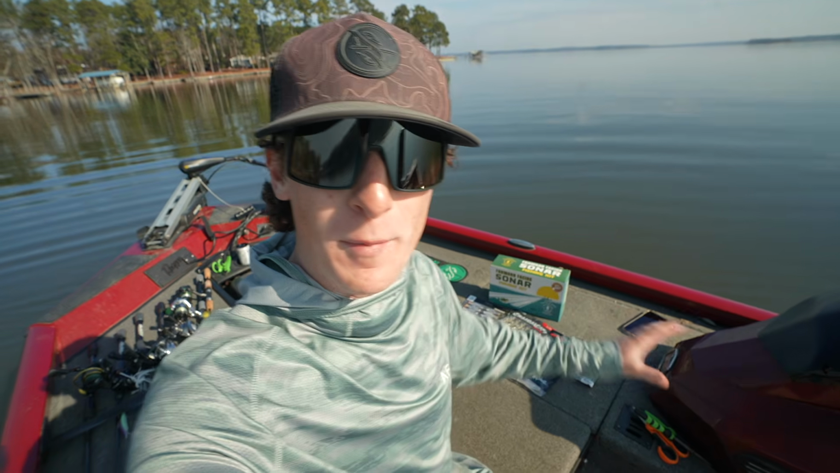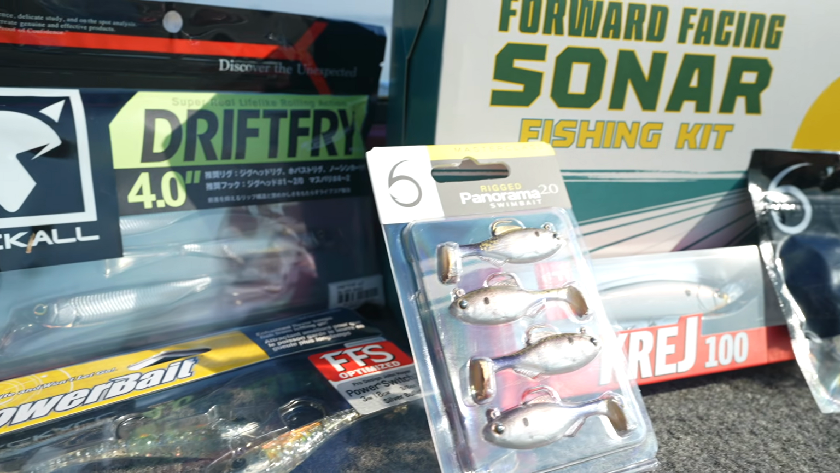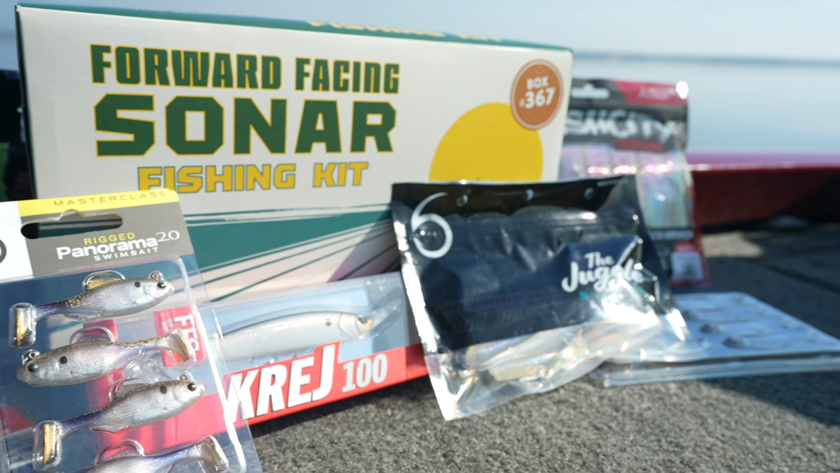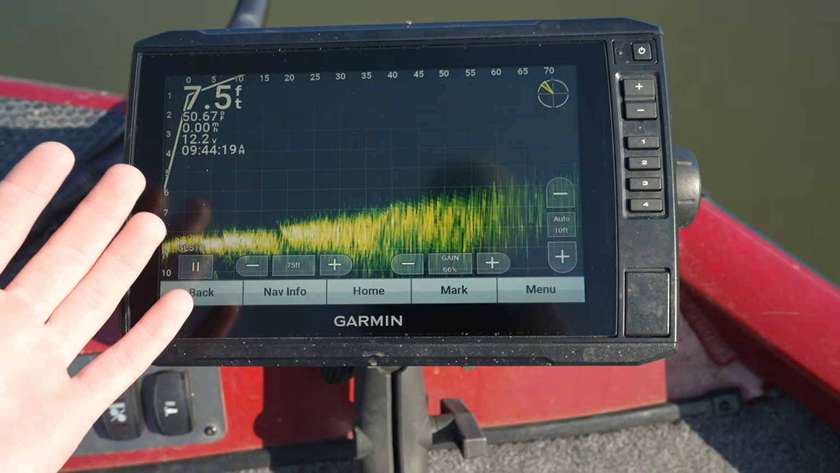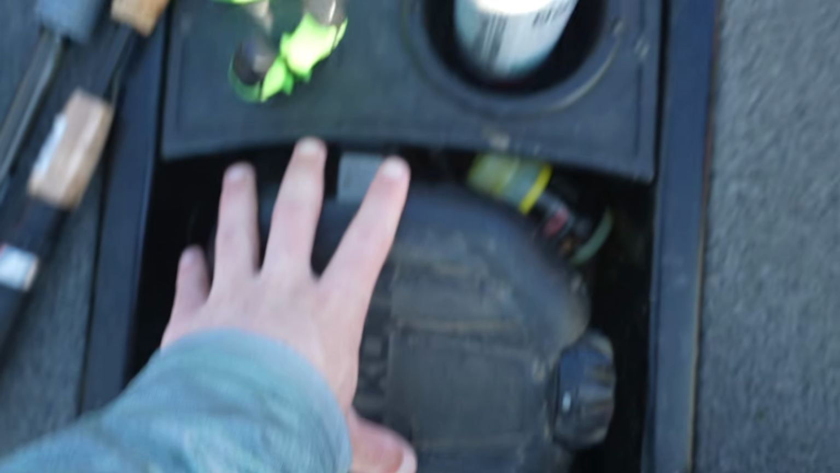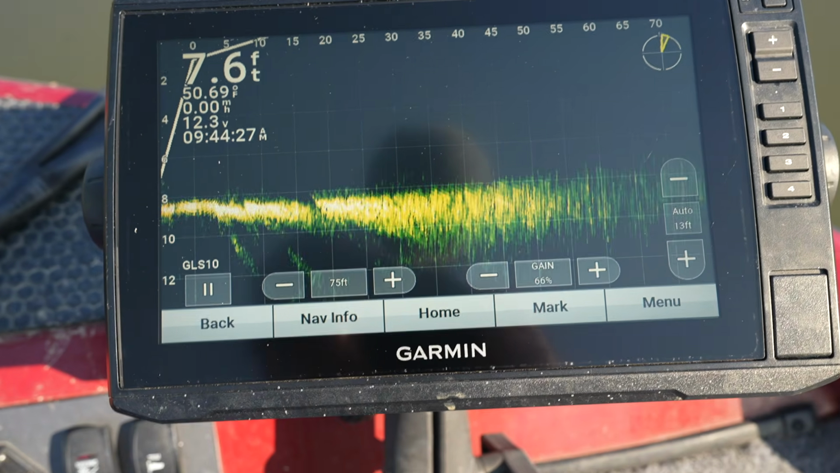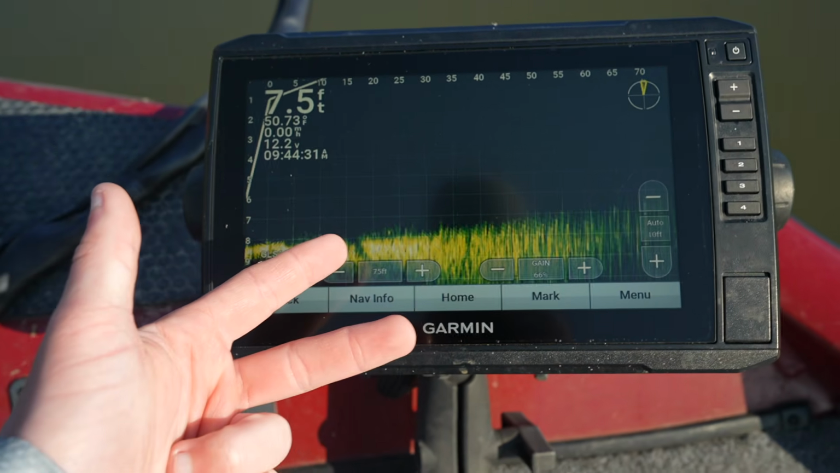So as you guys can tell behind me, I have a ton of different lures that claim to work really good with forward-facing sonar, but before we tie them up, I wanna show you guys exactly what forward-facing sonar is if you've never seen it. So here it is. That is forward-facing sonar. There is a transducer mounted to the trolling motor, and whenever you move the pedal, it moves all in real time. So you can see fish, you can see structure, and you can even see your lure.